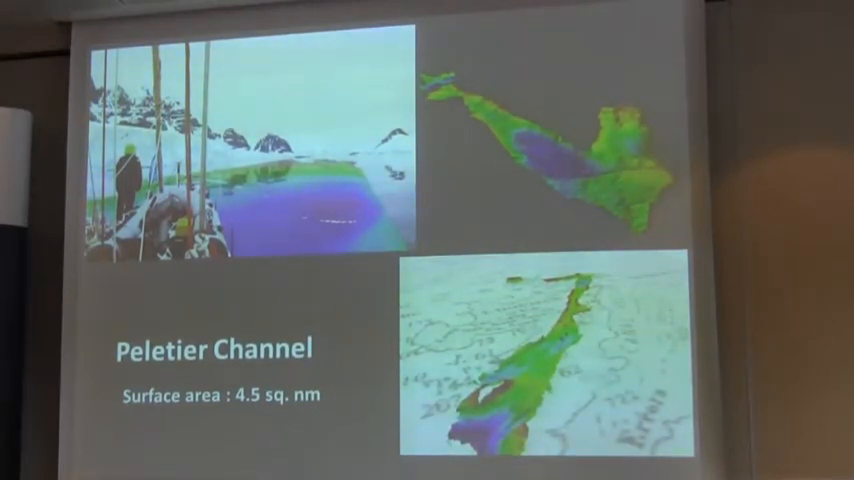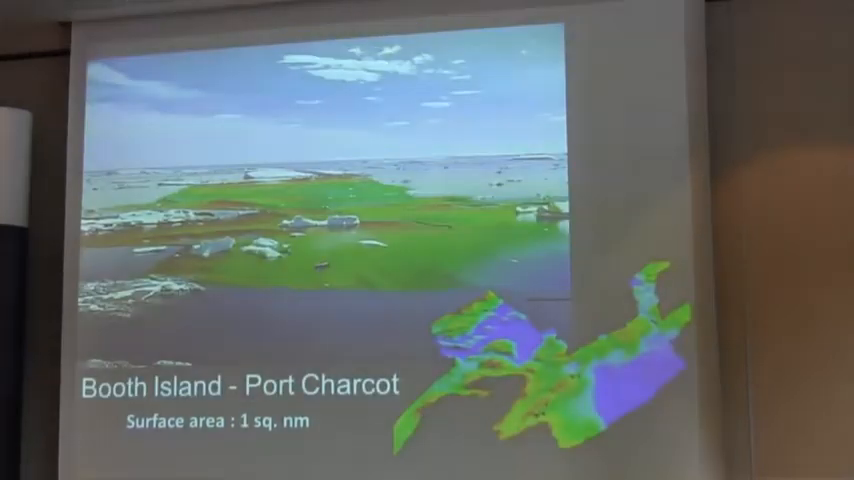Chile was planning on actually doing a single beam survey in the actual channel. But unfortunately, I found that information out 2 days after we'd done a multi-beam survey, which took us 6 days. To do a single beam survey in this area probably would have taken them a month.